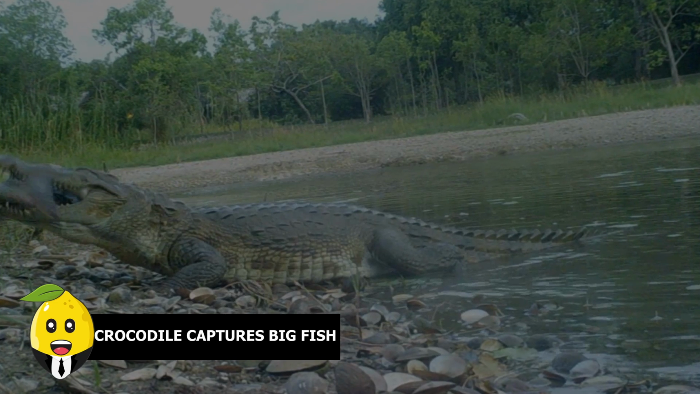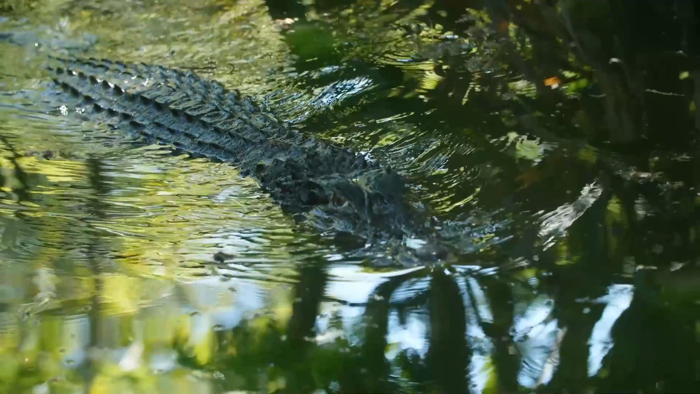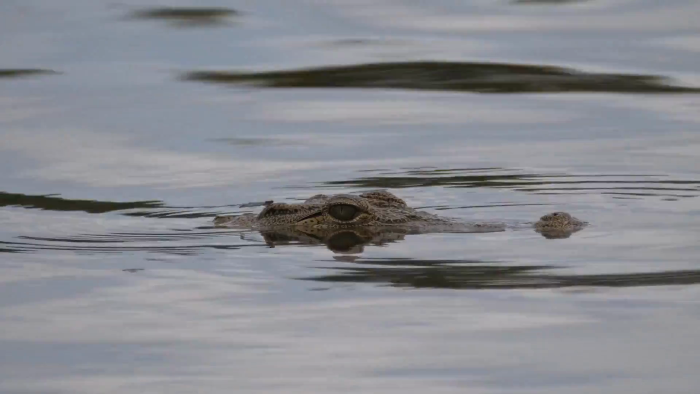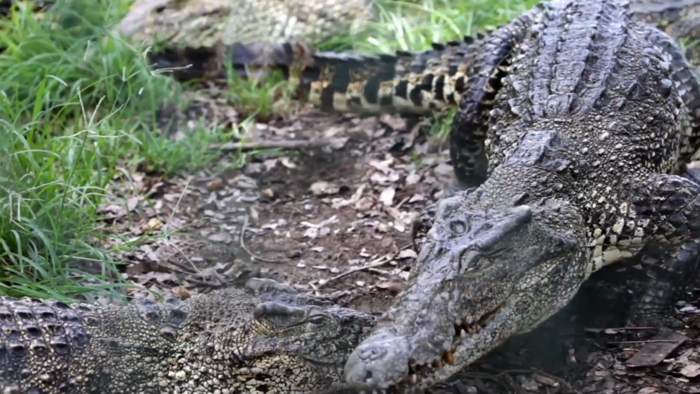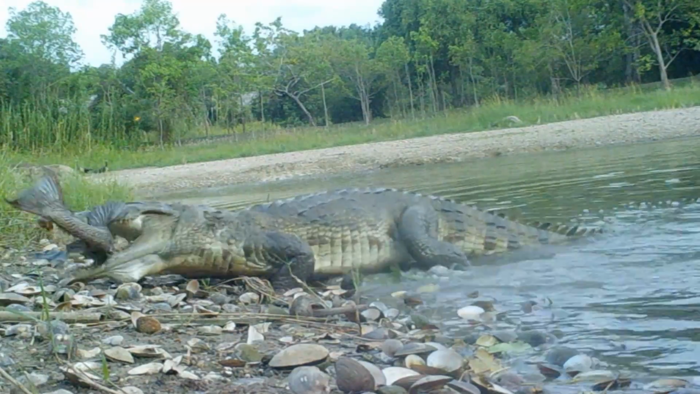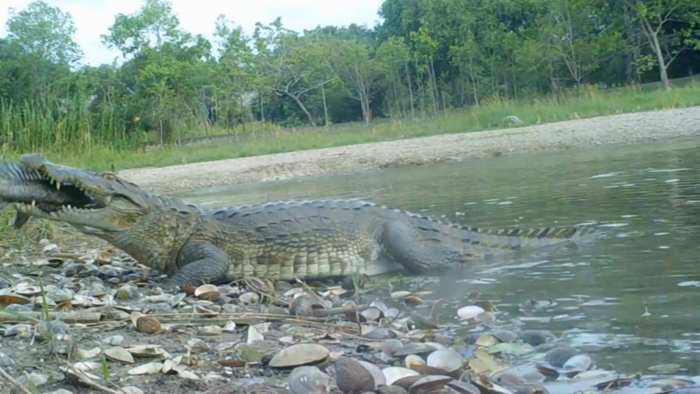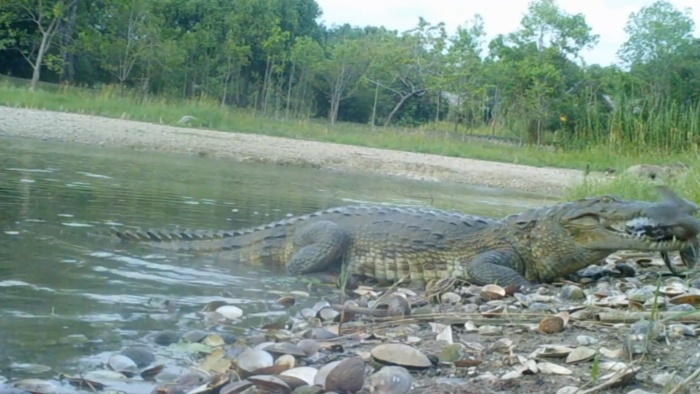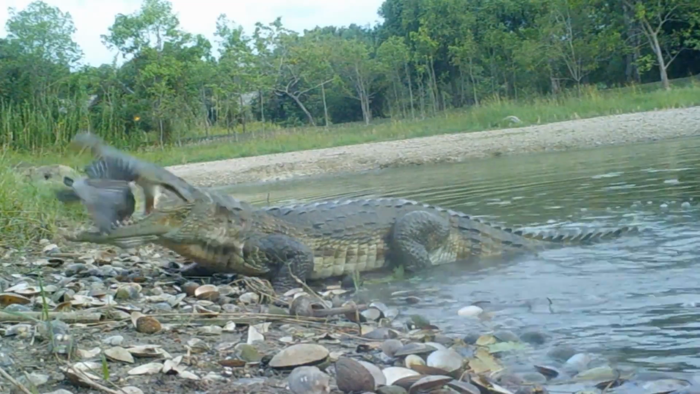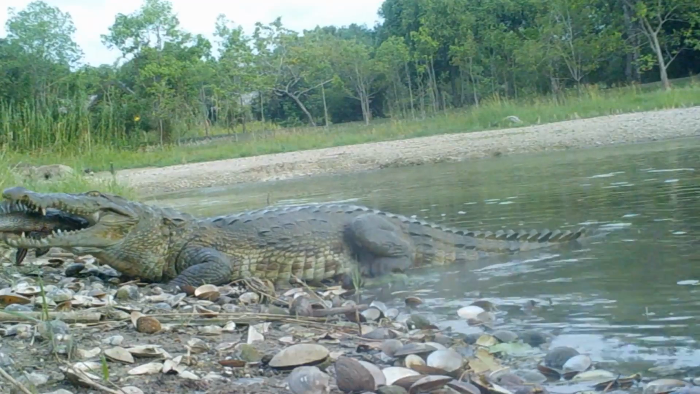Crocodile captures big fish. A trail camera was placed near a crocodile river to monitor their daily behavior, and shockingly, it captured footage of a crocodile holding a huge fish in the clutches of its strong jaws. These massive beasts are well known to take their prey into the water, but in this case, the fish would have escaped, so maybe that's why the croc brought it out of the water.